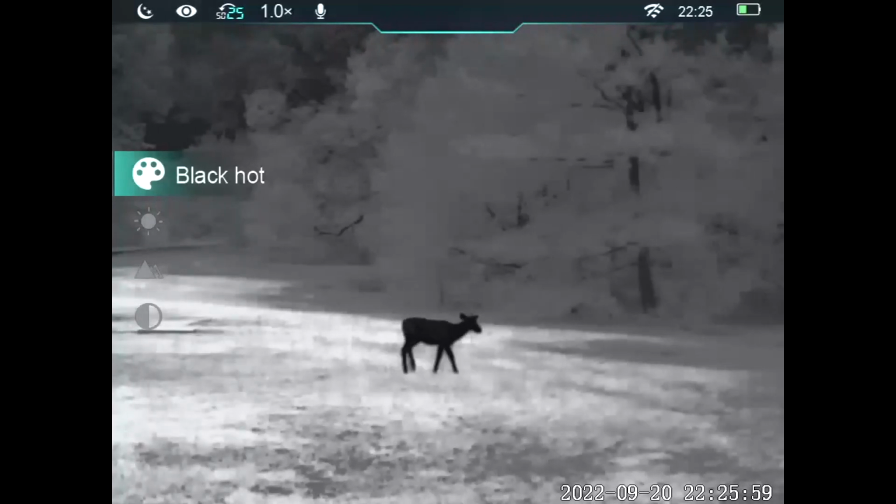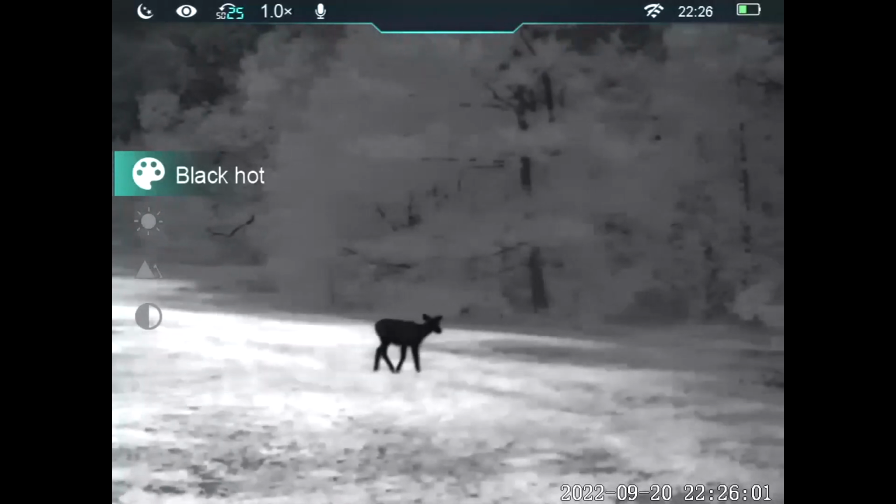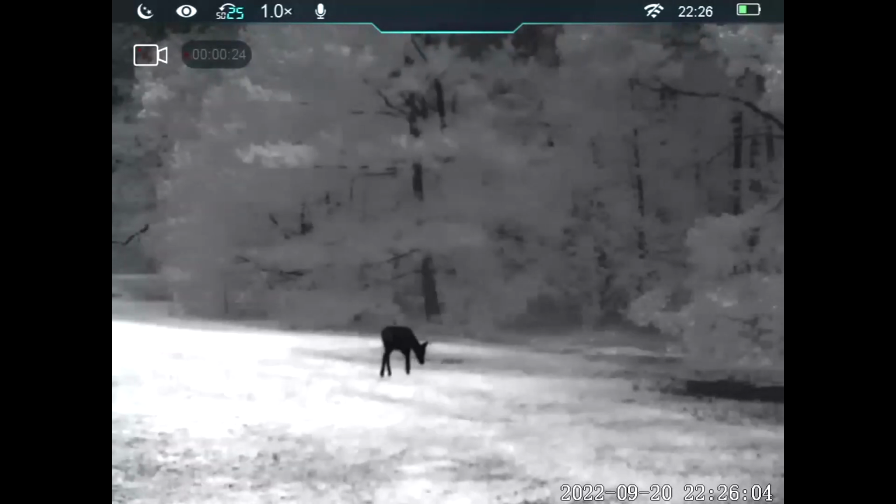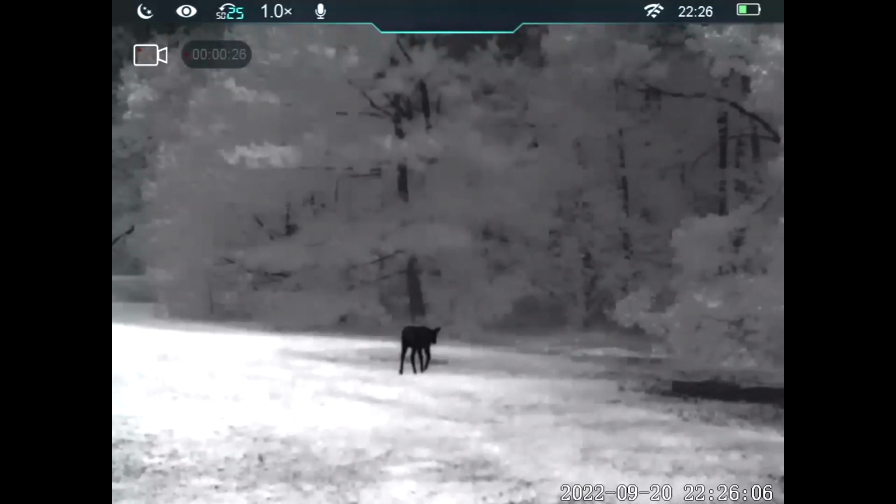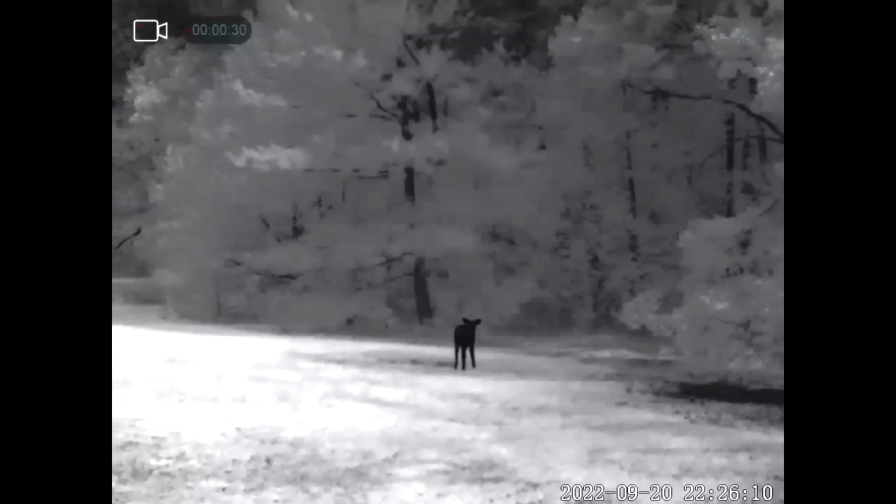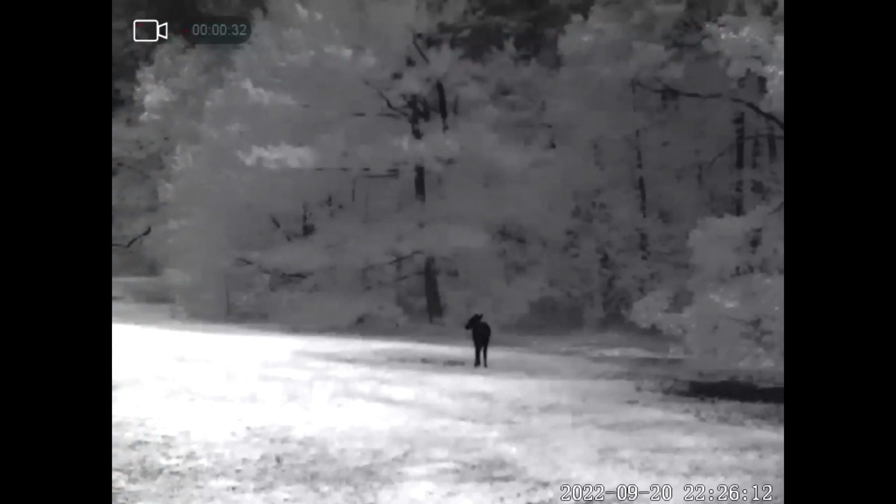It uses the InfiRay IBP1 removable rechargeable battery pack. Hans will show you that here in a minute. I may pull mine out while I'm sitting here talking so he doesn't have to. That's always hard when somebody's watching you to try to get these things in and out.